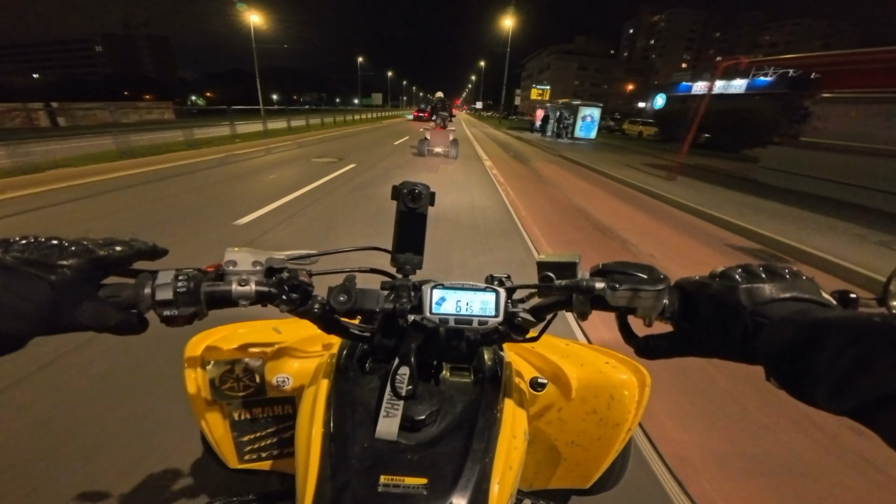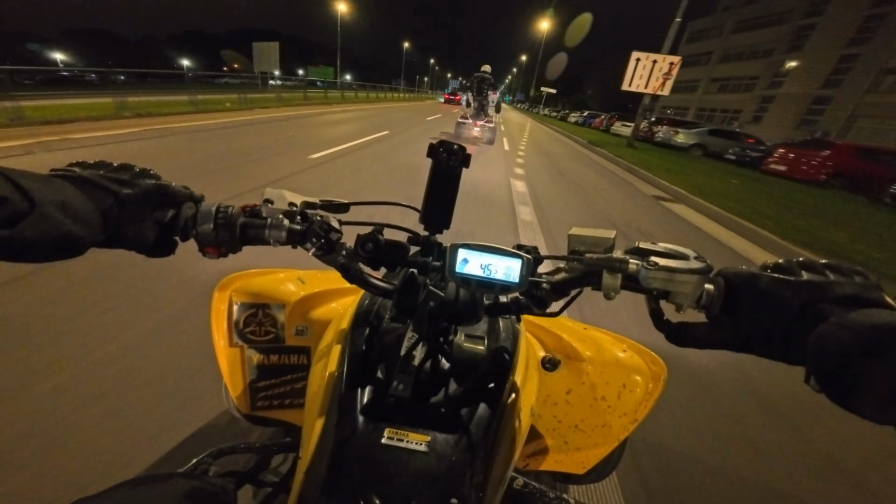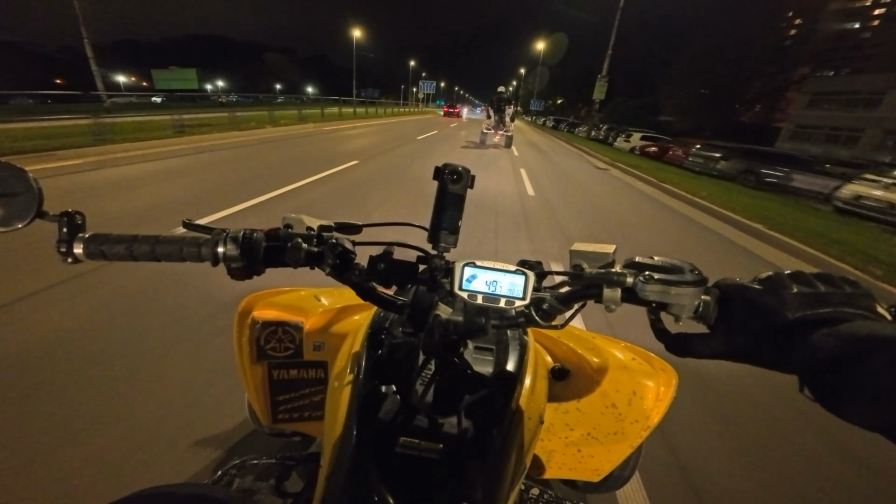Don't worry, we always ride by the rules and don't break any laws. The speedometer, though, sometimes shows nonsense.